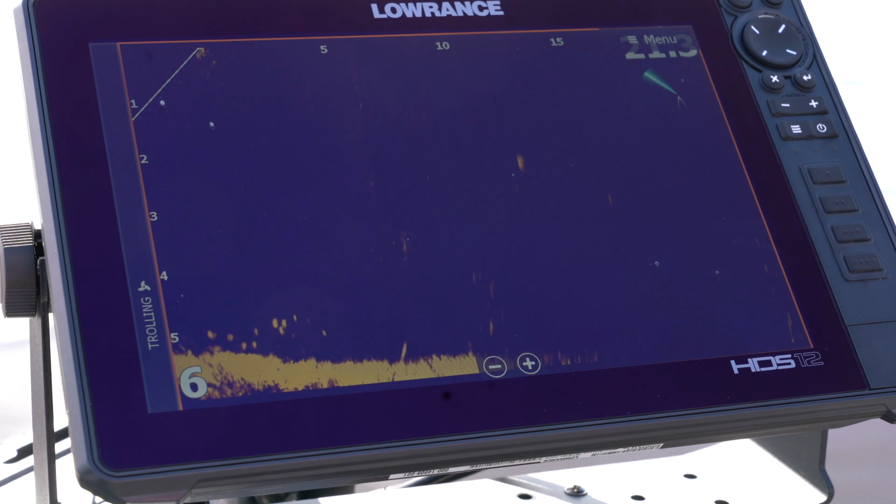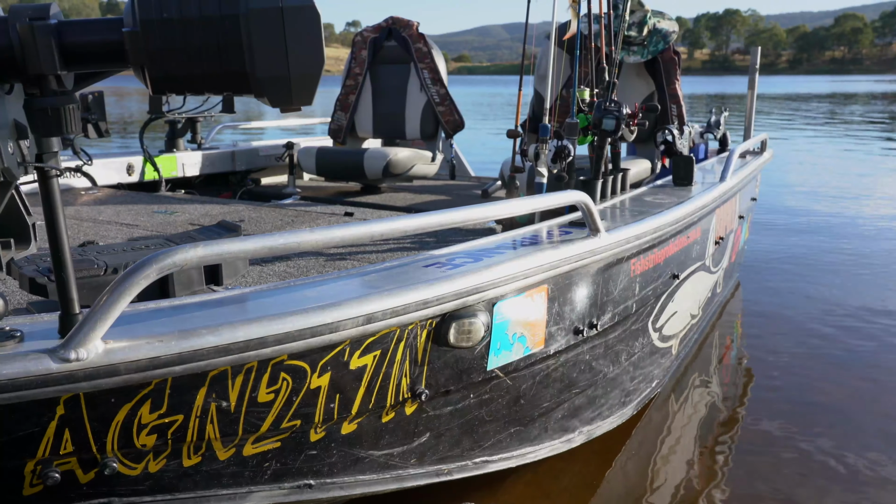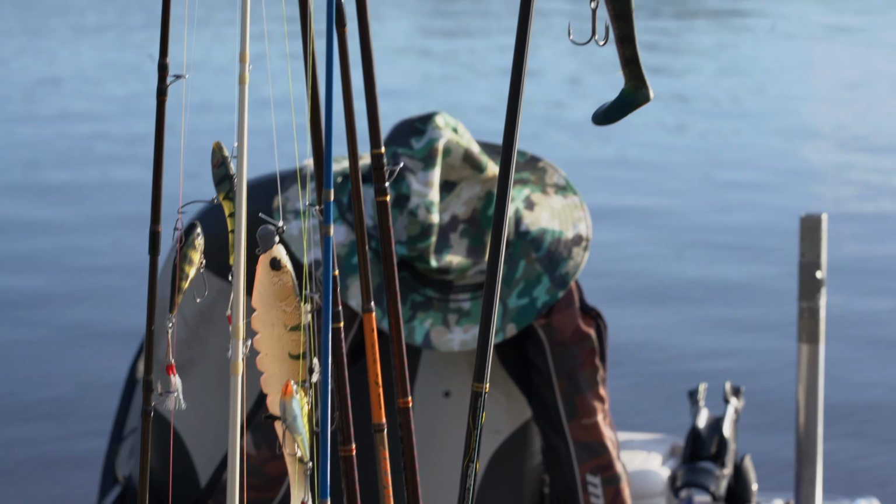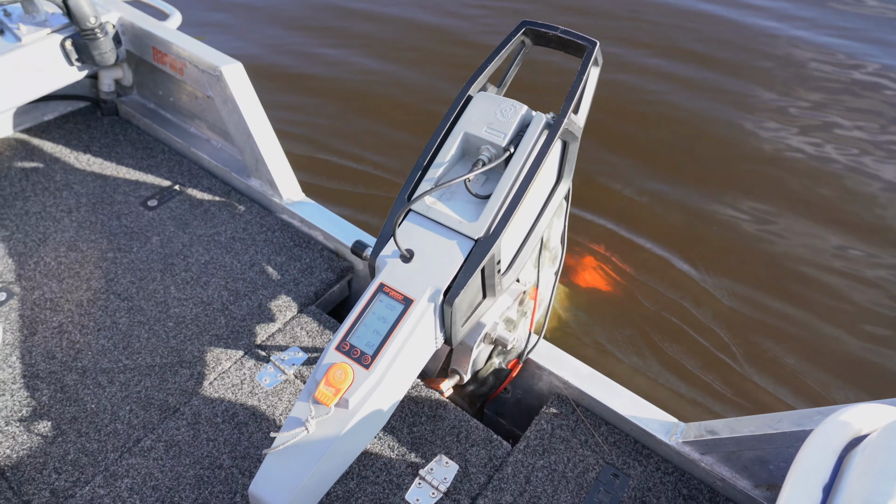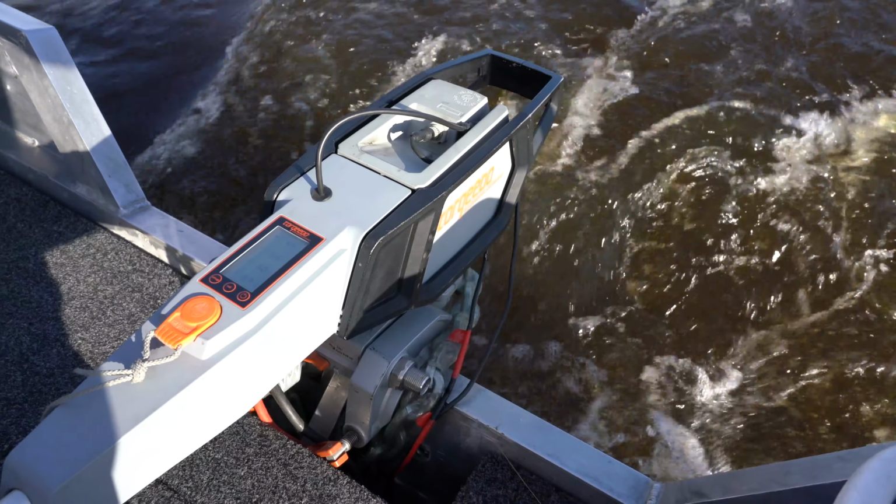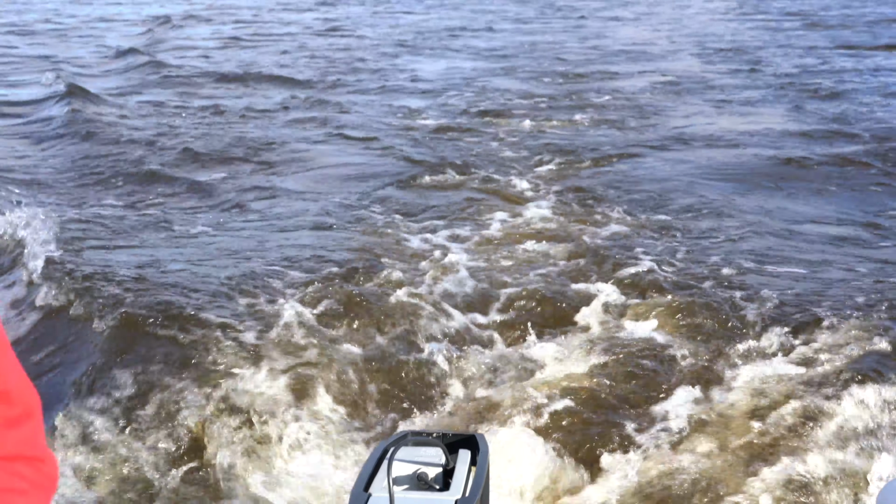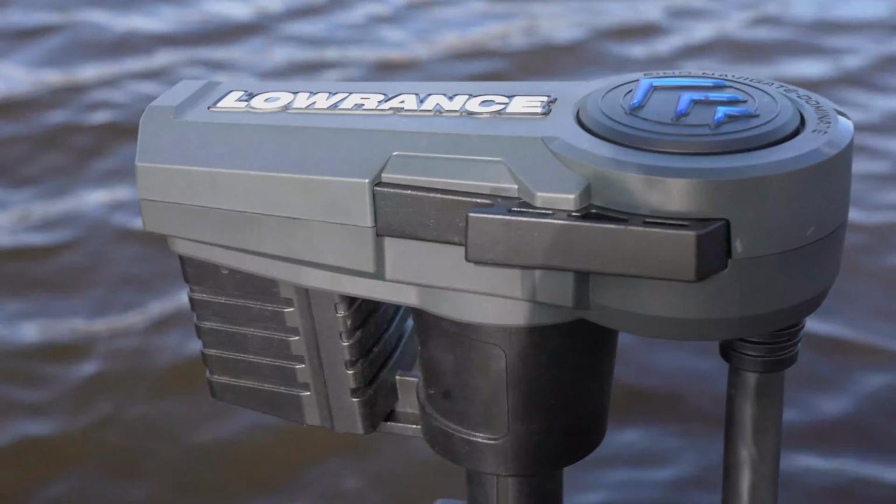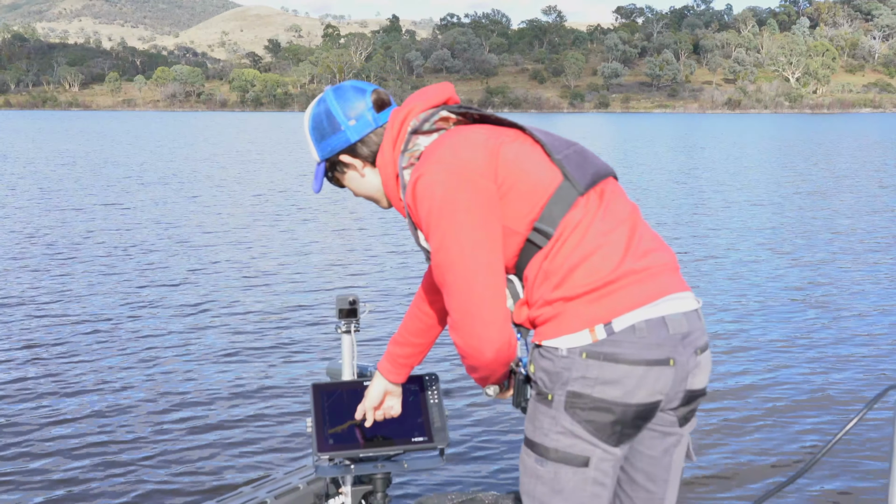See him. Higher. Crankbait. This is the, oh, there's a nice, look at that fish right here. There's a nice big fish. That is a very big fish.